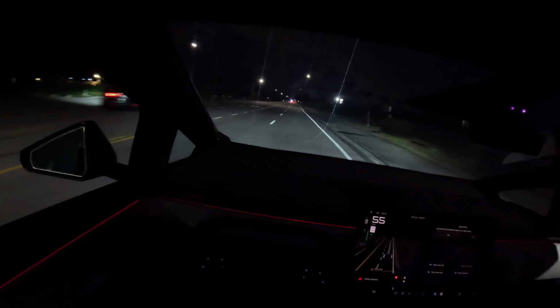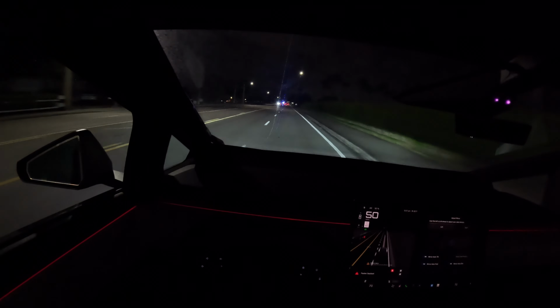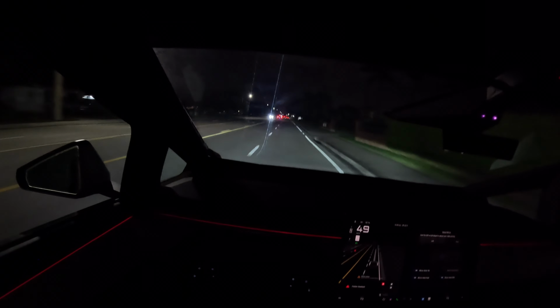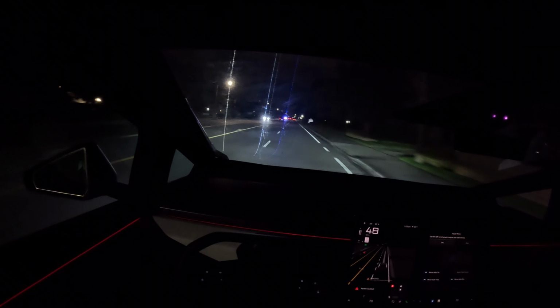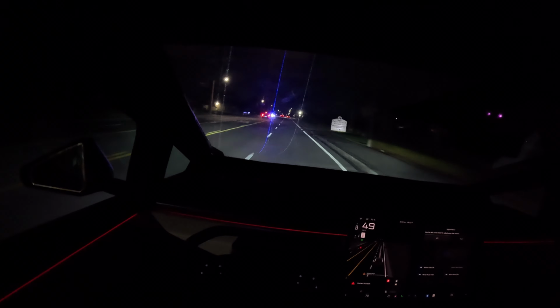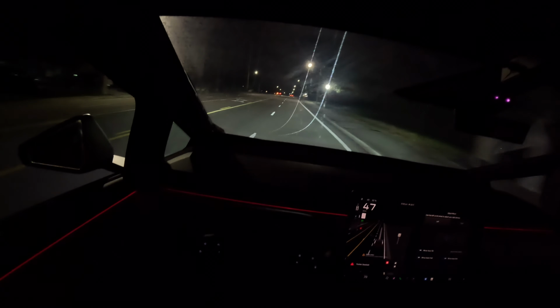I remember when we first heard about the CyberTruck coming out, that'd be like 5 years ago, like 2020. When the CyberTruck came out, like 2023? No, 2024. Yeah, last year. Yeah, it was recent. And they got the ambient lighting in this bit too. That big thing.